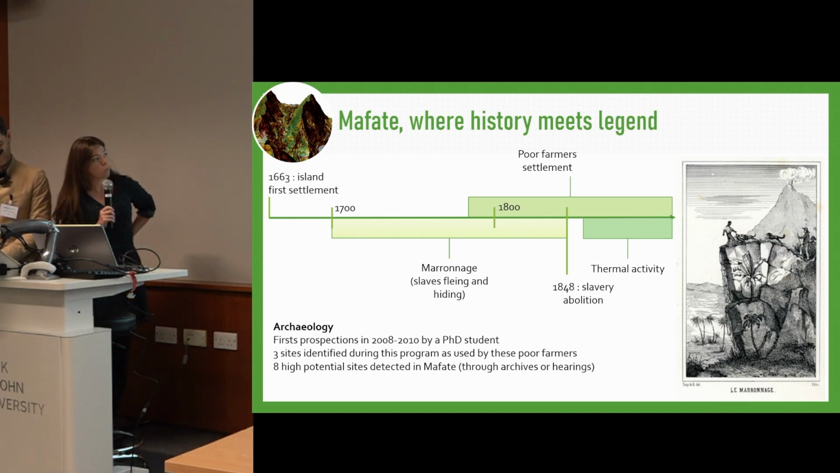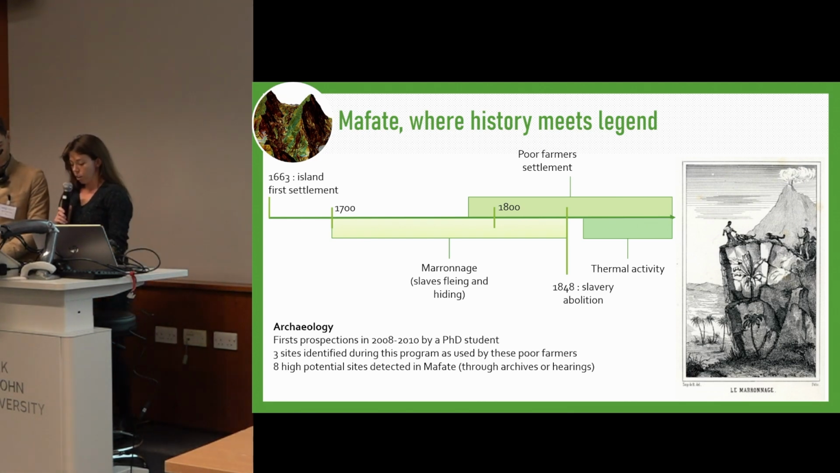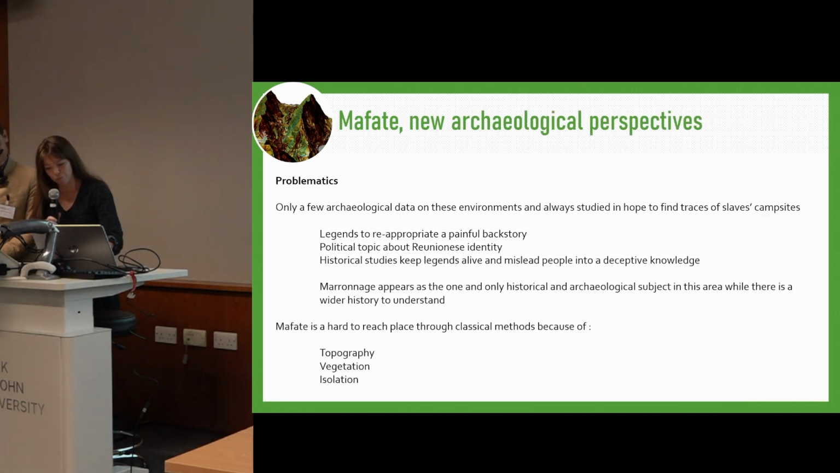From an archaeological point of view, we only have a few data. Some prospections were done between 2008 and 2011, and 3 sites were linked to these poor farmers' activity, while 8 sites with high archaeological potential were detected.